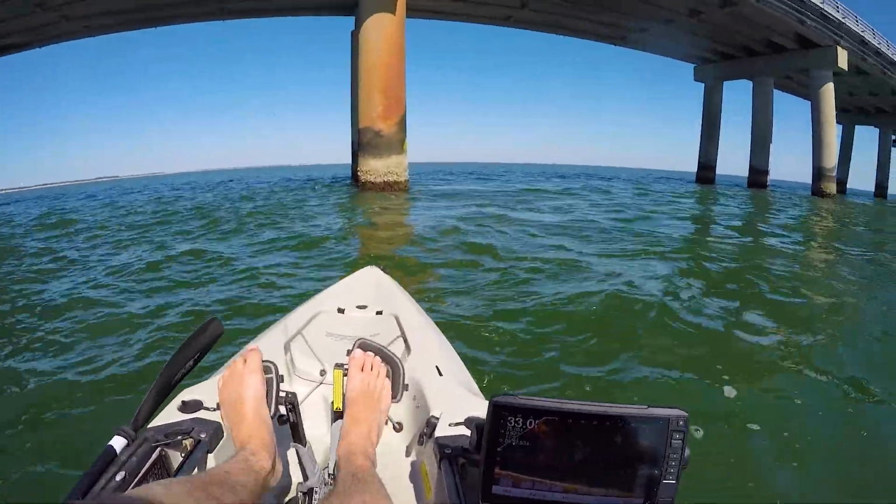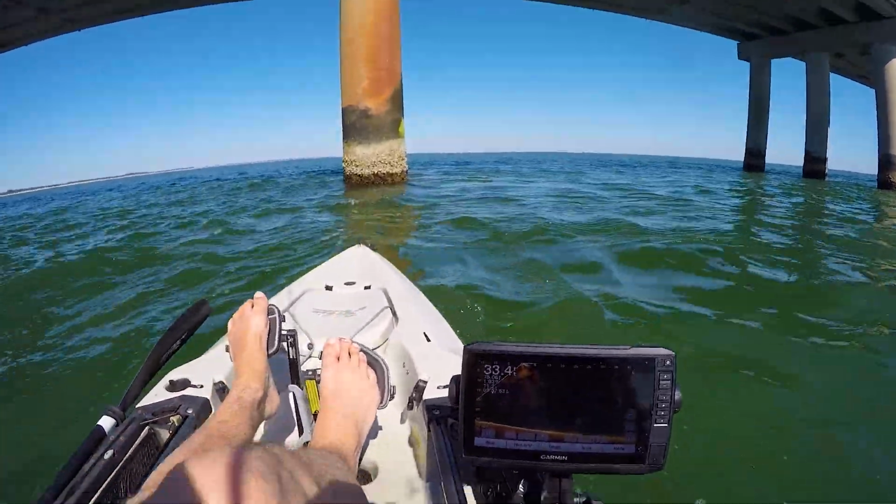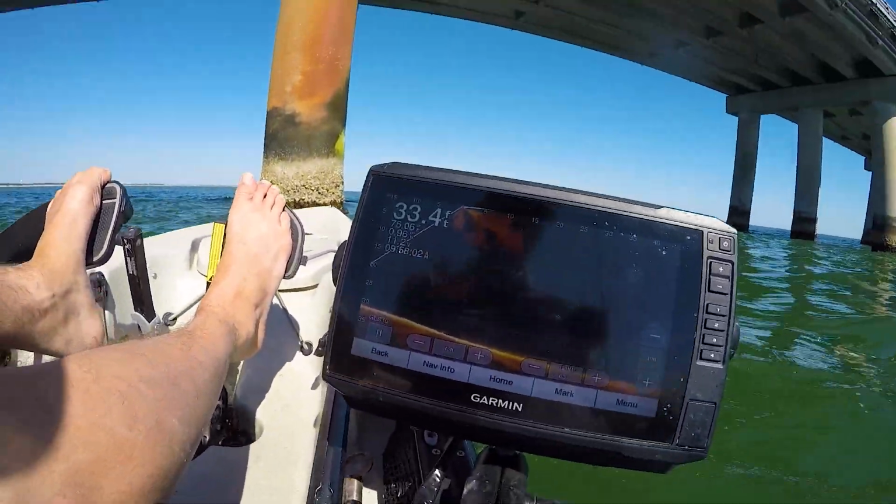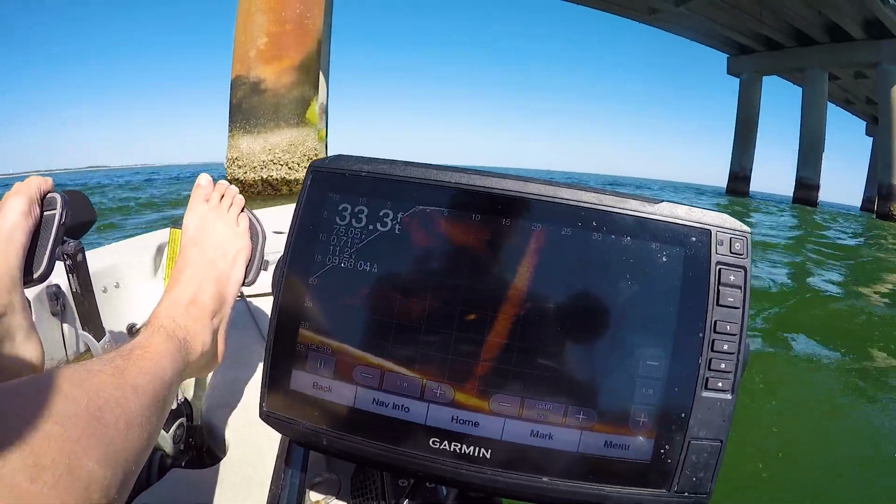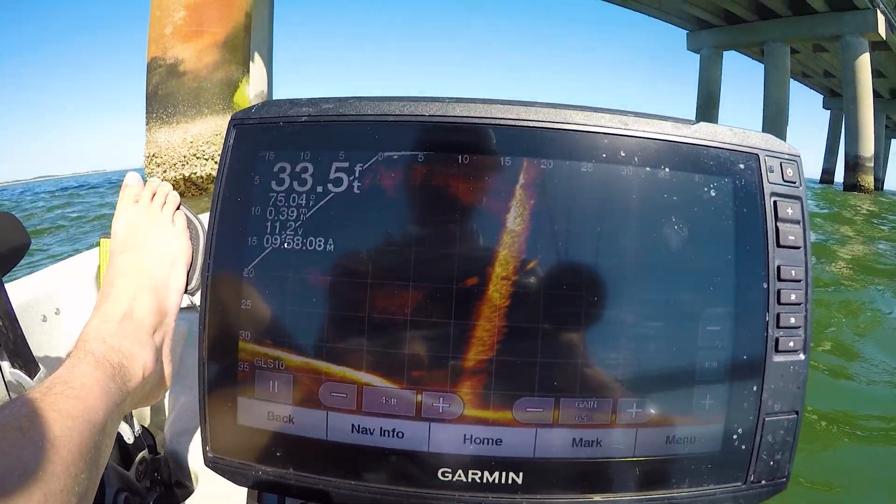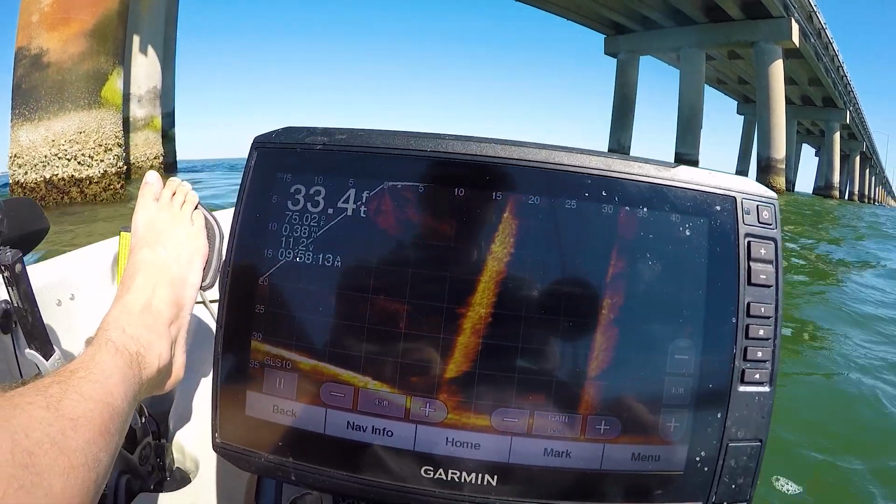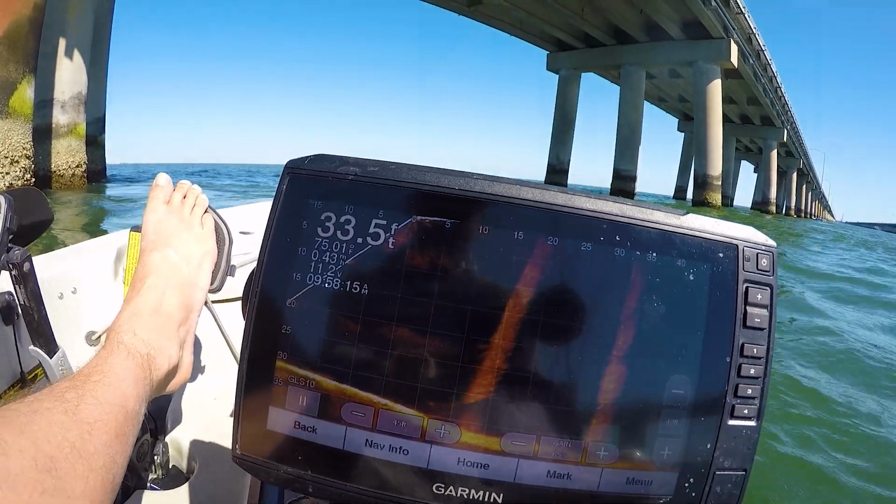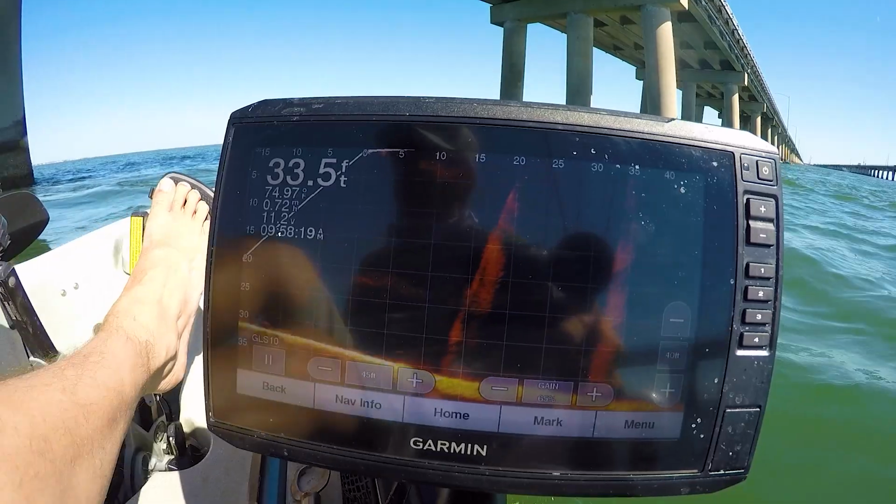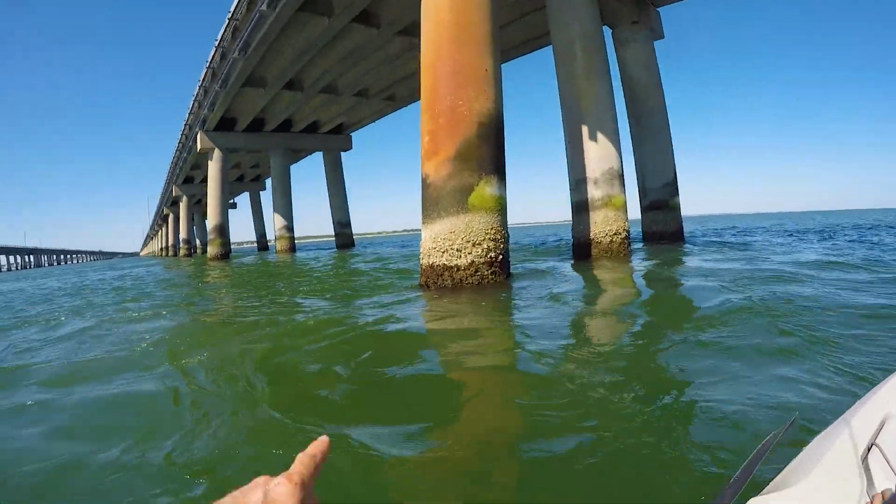Today is a very busy day as far as sheepshead. Literally every other piling has them on it. I just want to show you as I approach this piling here, I can just sweep it, and you can literally see at 15 to 20 feet, there's a cluster of sheepshead there, big ones. That's some big fish, you can spot it plain as day. And as I pedal farther back, that was that first piling right there.